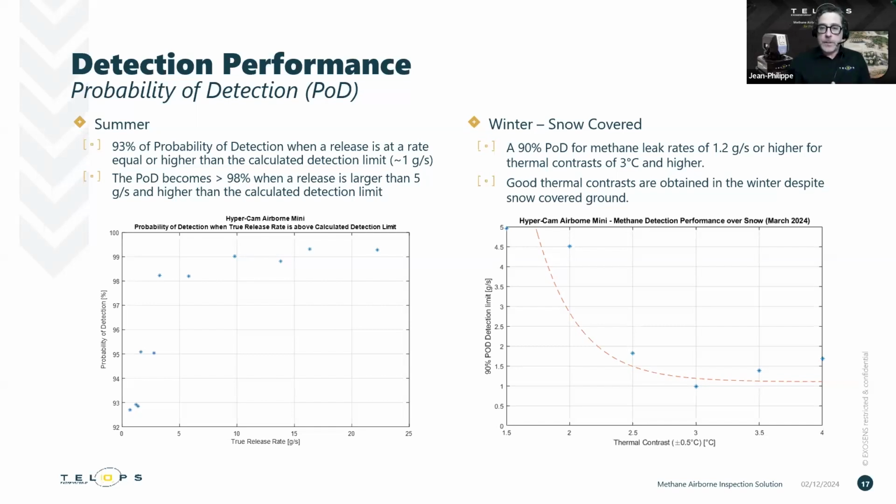On the right, you see similar performance during winter where there's snow on the ground. The probability of detection is 90% at leak rates of 1.2 grams per second, so roughly 3 or 4 kilograms an hour. So we see really similar performances for summer and winter conditions.